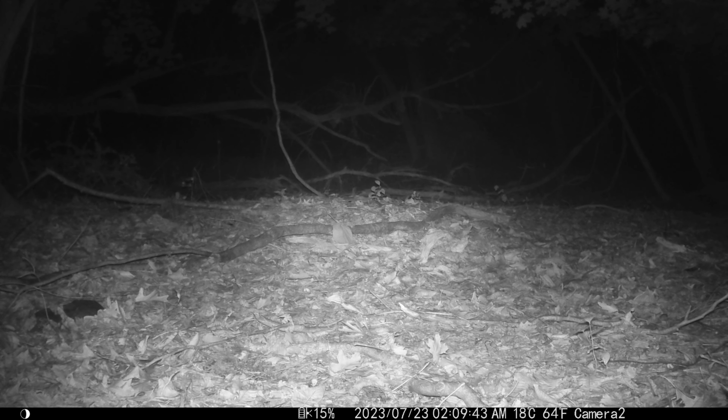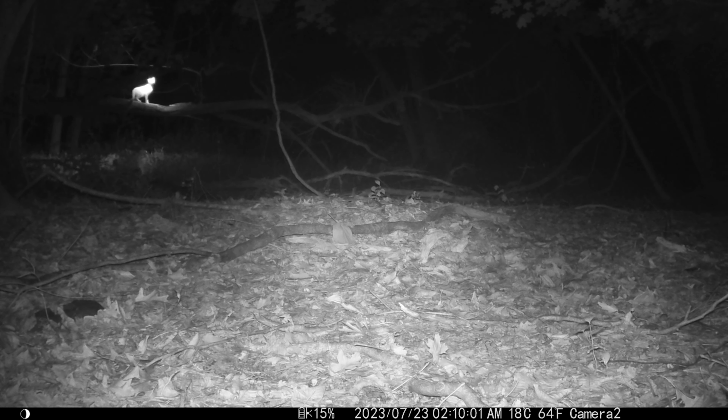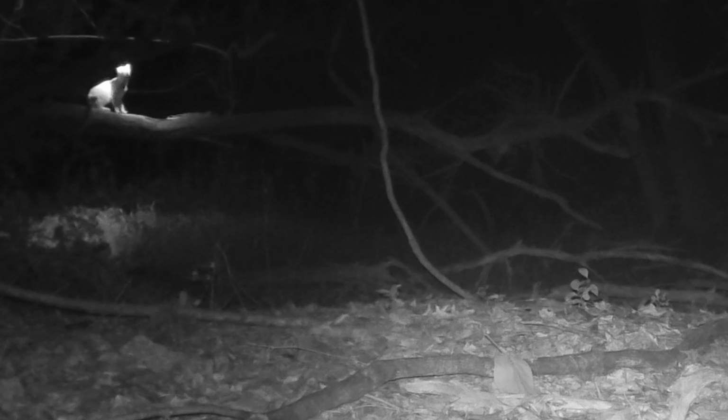Well, I put my trail camera about 6 foot high in a tree, and a cat jumped up there to check it out. It's almost like she said, "Who put this trail camera up here? I didn't know I was under surveillance."